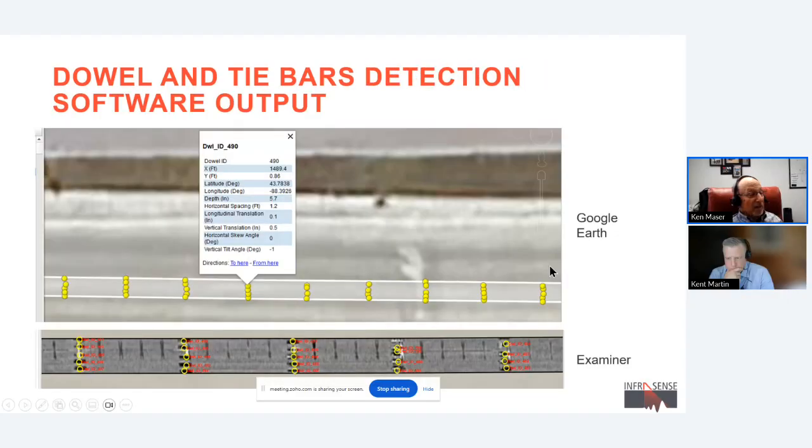So the software basically identifies, detects, and maps out the location of these, in this case, the dowel bars. Above is the Google Earth image with all of the detected dowels shown as yellow dots. Each dowel has an ID. It has a location in terms of distance and offset. It has a lat and long. It has a depth.